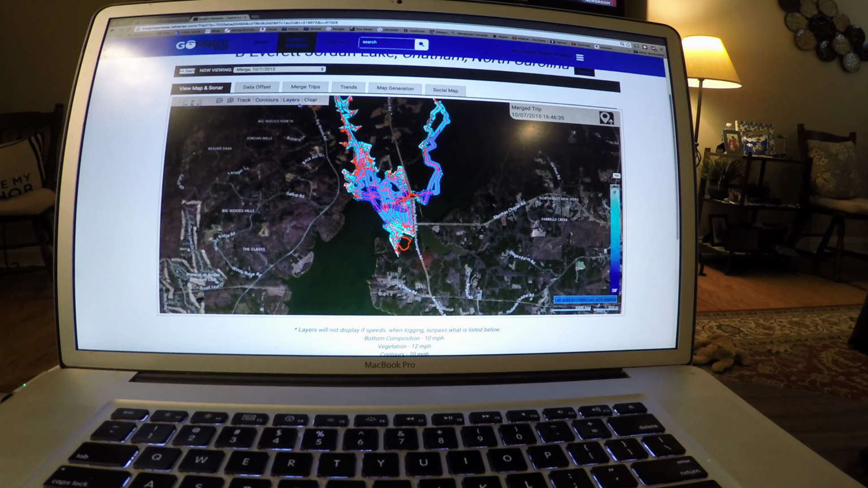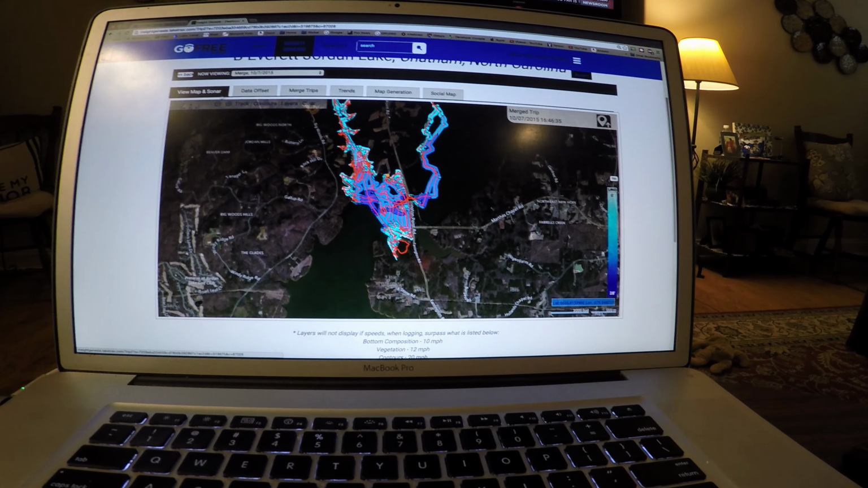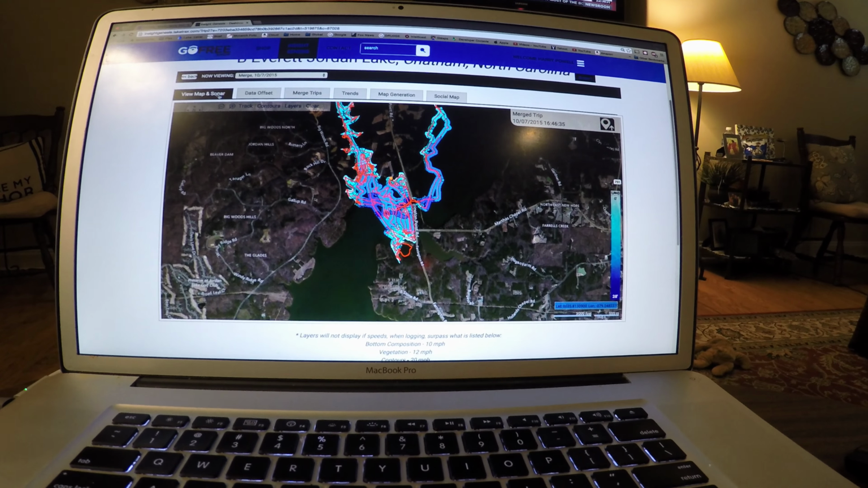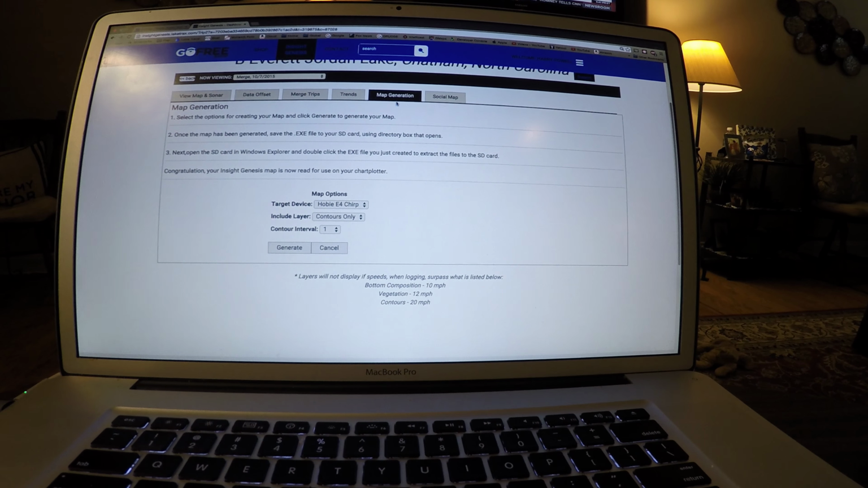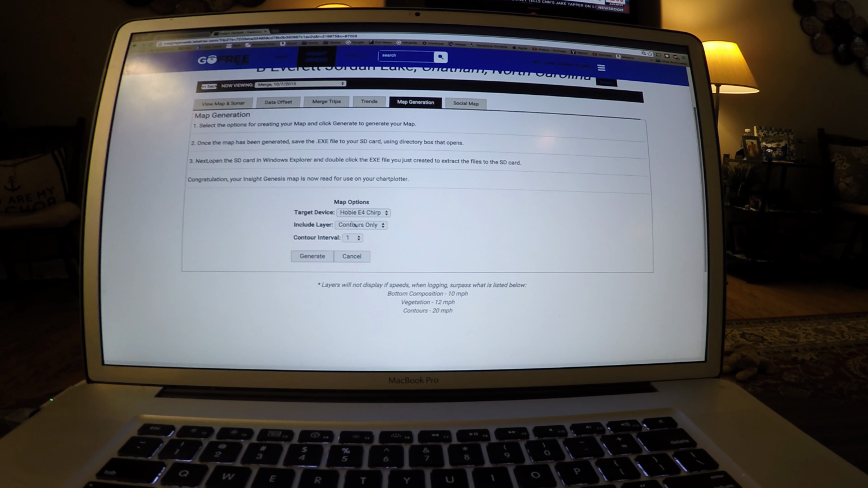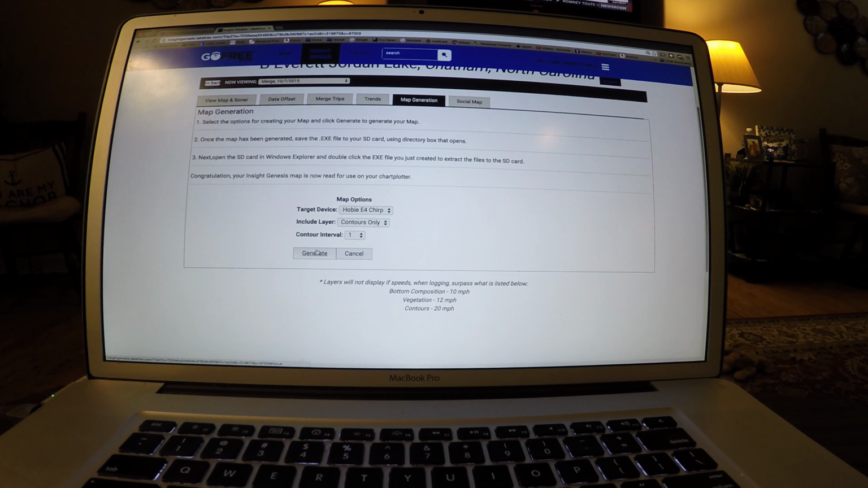And what I did from the merged trip here, you can actually download that map or create the map from the sonar logs. All you do is click on map generation here, put in your chart plotter, and hit generate.